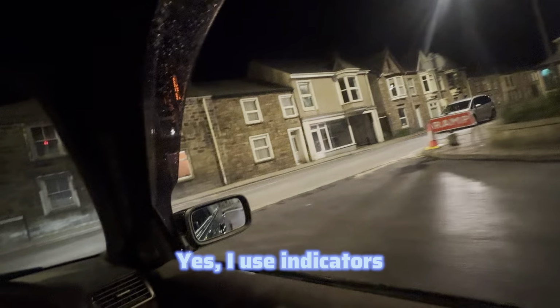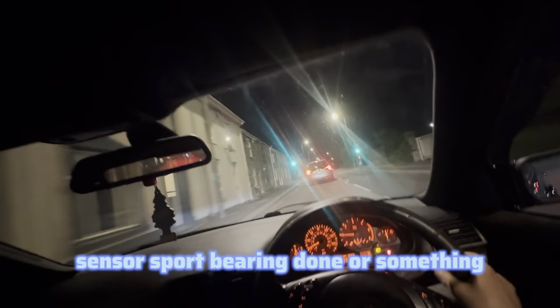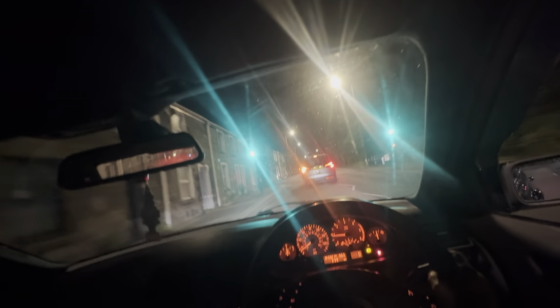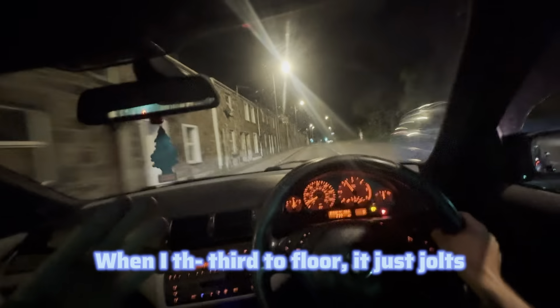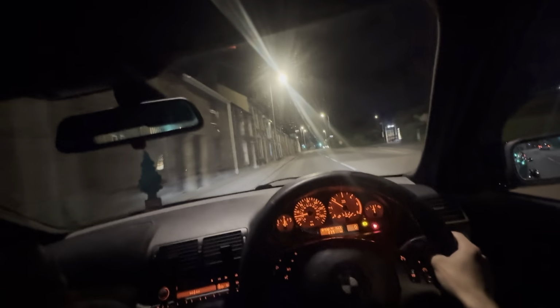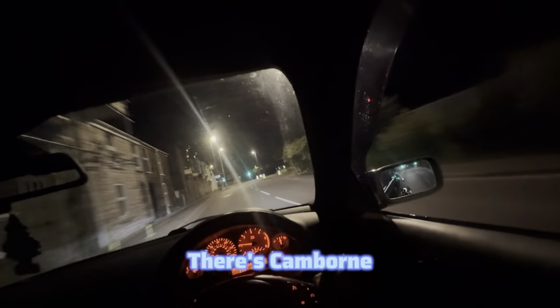Yes, I use indicators and I'm driving a BMW. So what? It does that because I need to get the centre support bearing done or something. It could be just injectors, I don't know. When I put my foot to the floor, it just jolts like that. So I've got to do like half throttle. Yes, one of the car guys are up Tesco. I'm going to have a quick peek before I go back home to bed. I've got a busy day tomorrow.